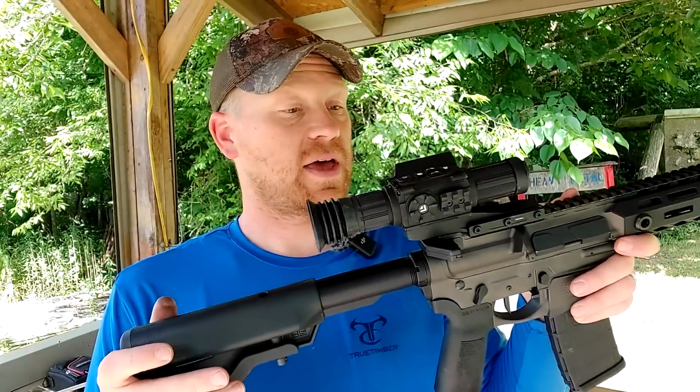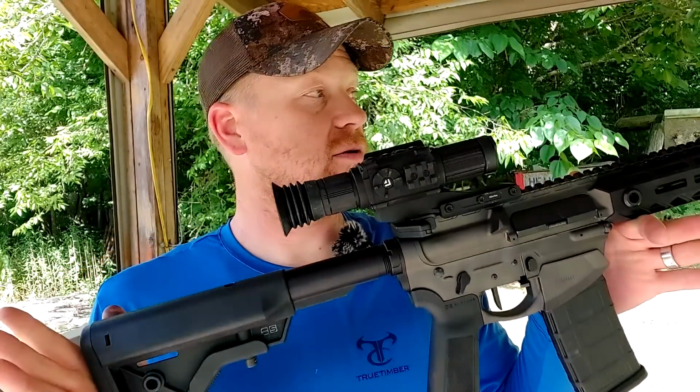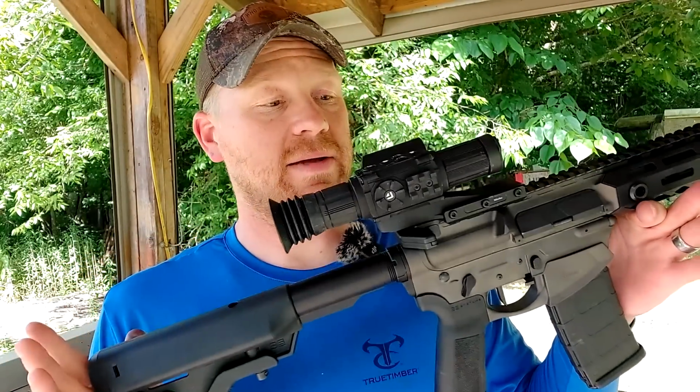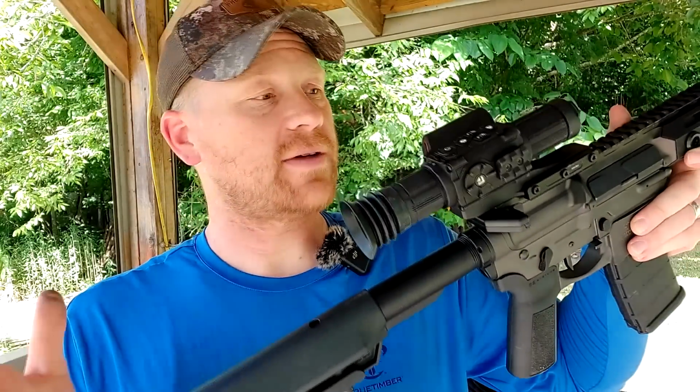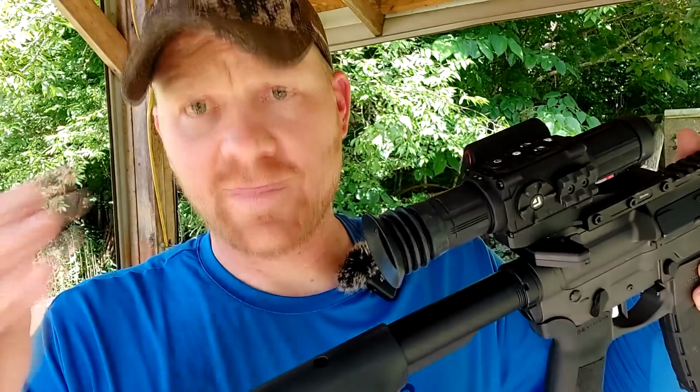So, there you have it. The Arken ZULUS daytime, nighttime, digital optic. Thing's pretty sweet. Like I said, if I can get it sighted in, you can get it sighted in.